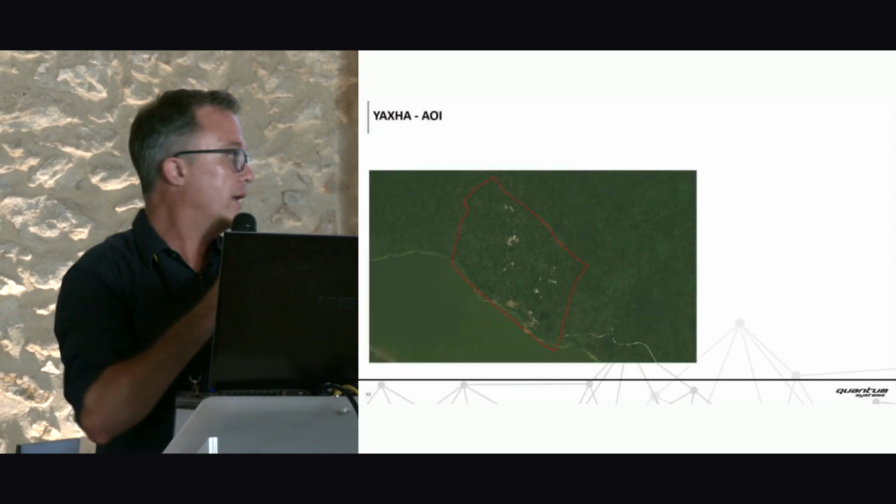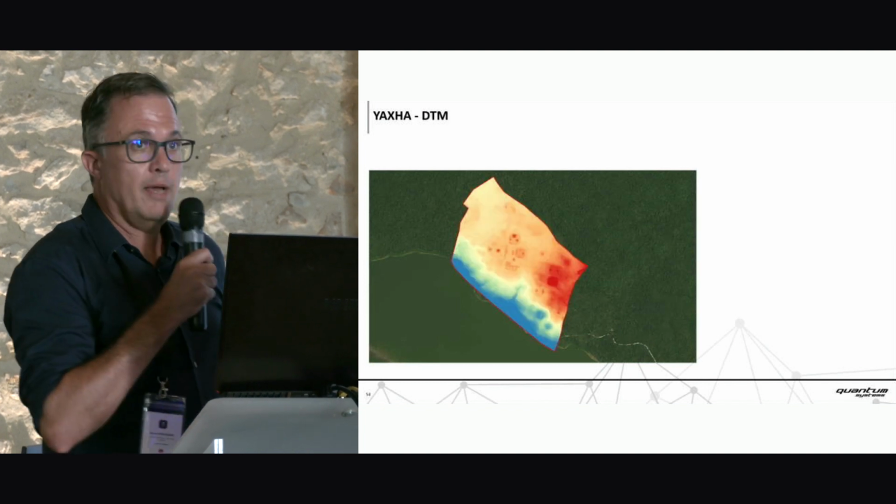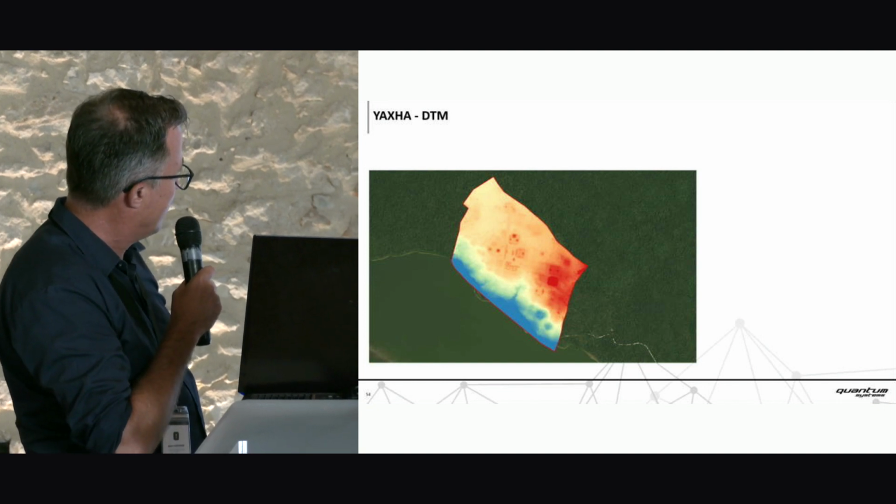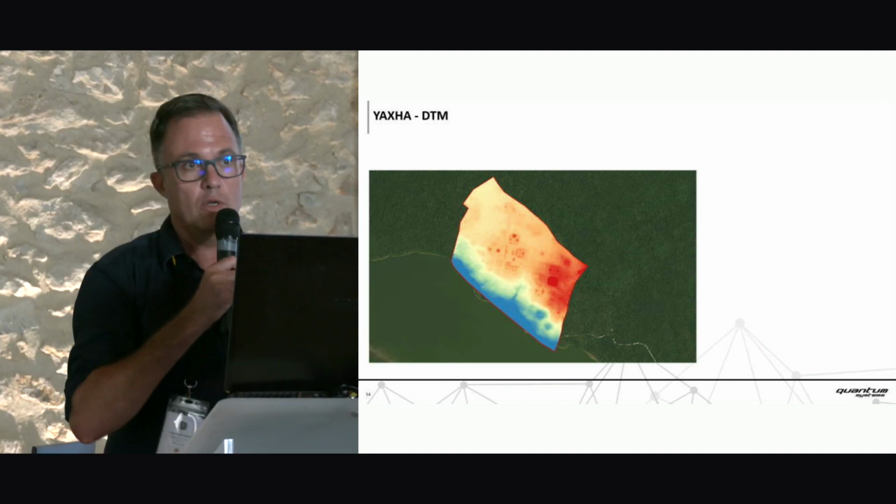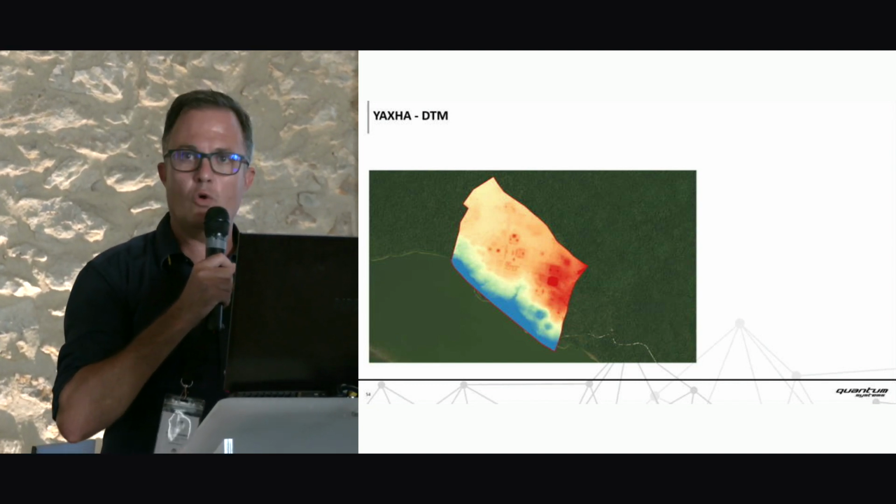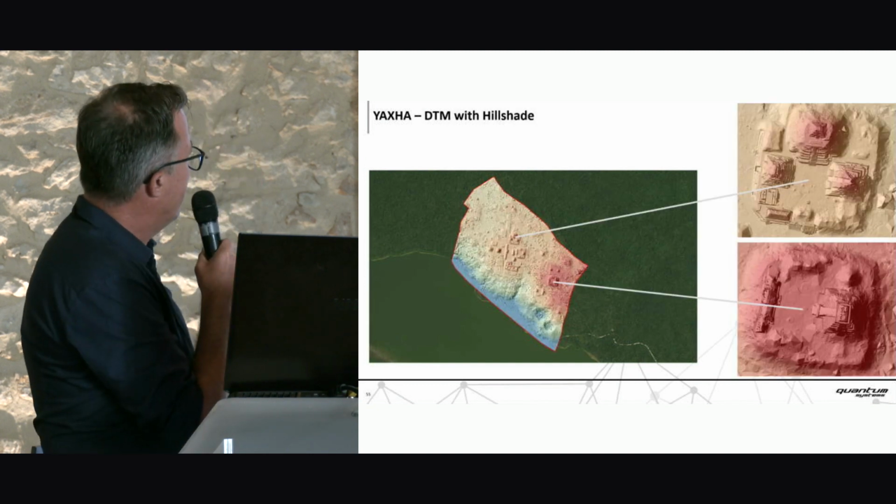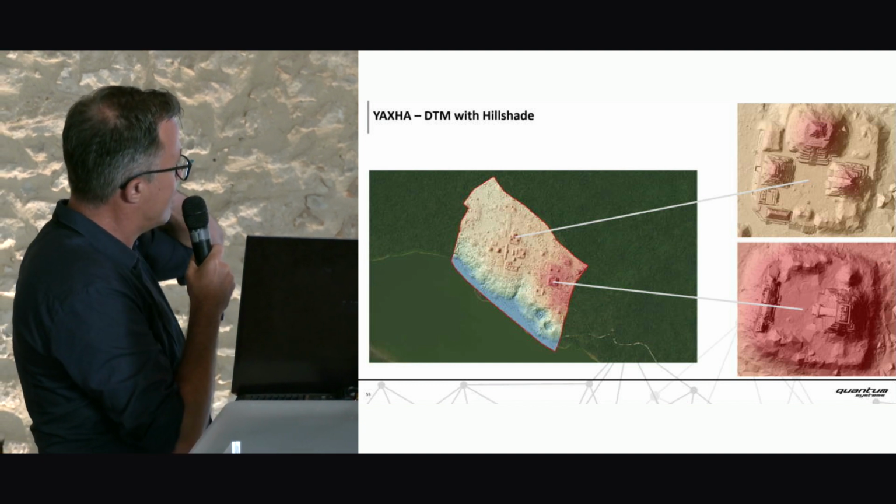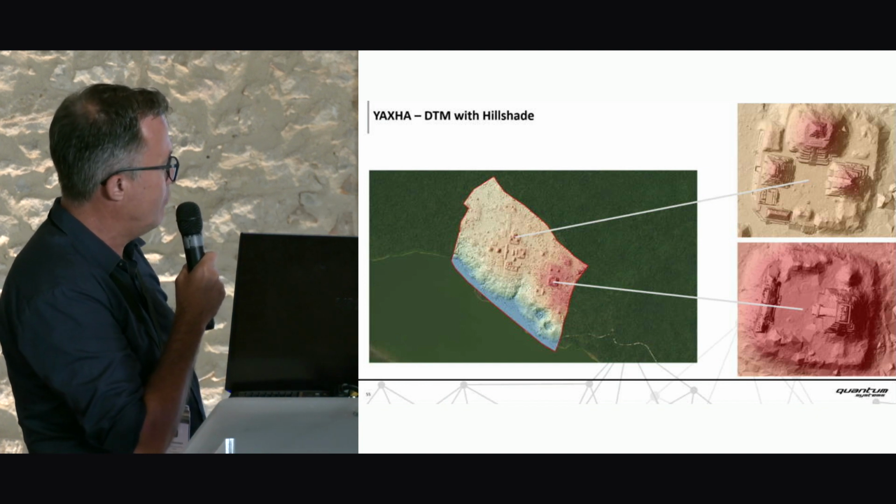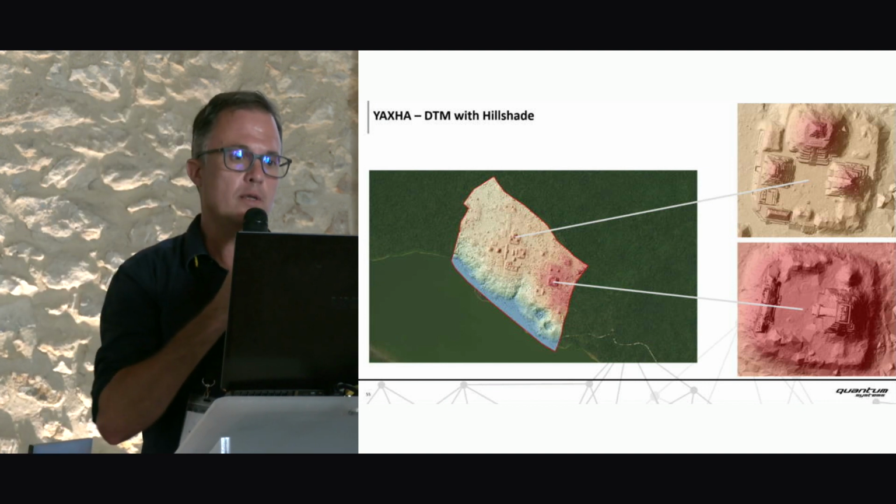Now let's look at the first preliminary results, and have a look at data at Yaksha. This is the AOI, area of interest. Here we have the DTM, completely cleaned up, no trees anymore, just ground data, and this is exactly what the guys at the university are looking for, to do their own analytics on the ground structures. I did some hillshade for a first visualization, and we can clearly see in the DTM plus hillshade what we can expect from this data set.